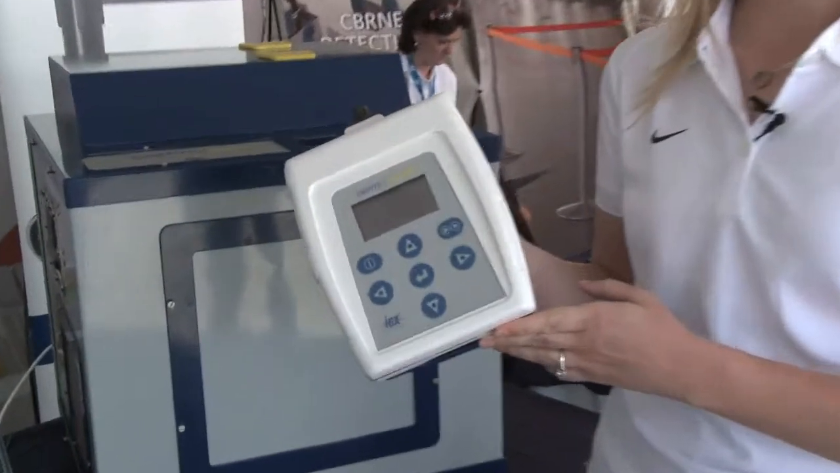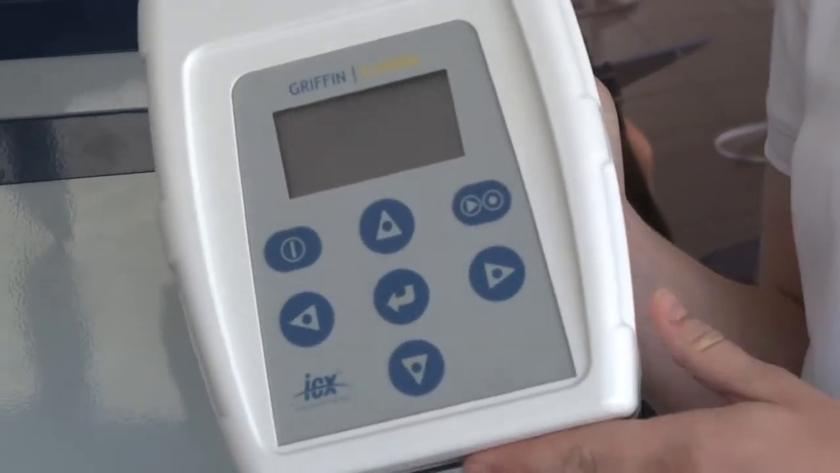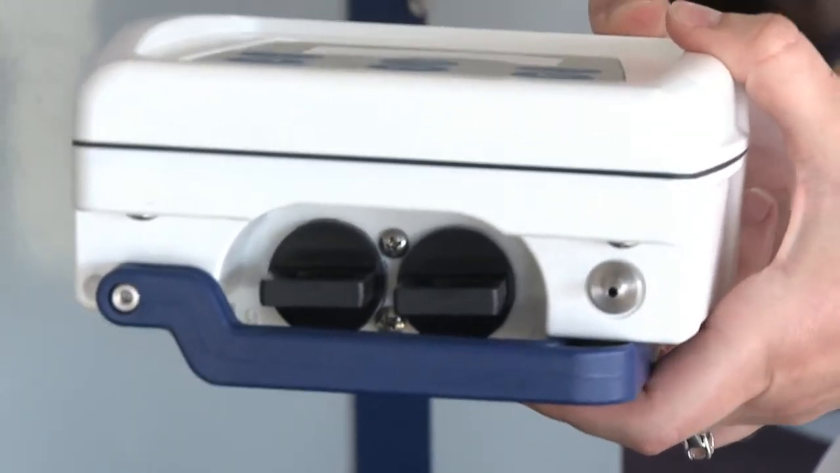So today we're going to do a chemical detection demo using a mobile GC mass spectrometer and the Xsorber handheld sampler. And this is a 3-pound lightweight sampler. It's battery operated. It can sample up to 8 hours. It has 2 sorbent tubes on the bottom. You can sample on one tube, the other tube, or both tubes simultaneously, which you would want to do